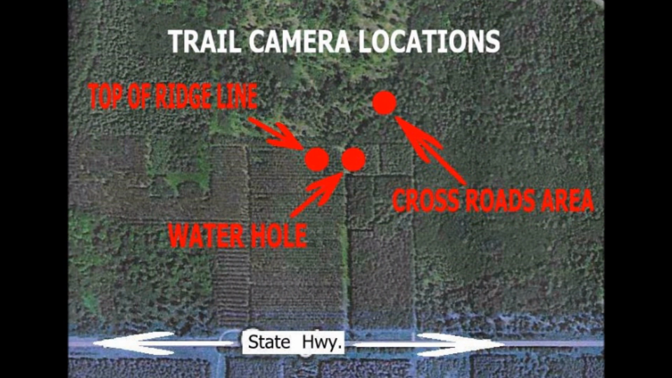Now this overview gives you a good reference location of just where the trail cams are in comparison to this large area. As you can see with my limited scouting so far, I've tried to centrally locate them in the middle area of this 255 acres.